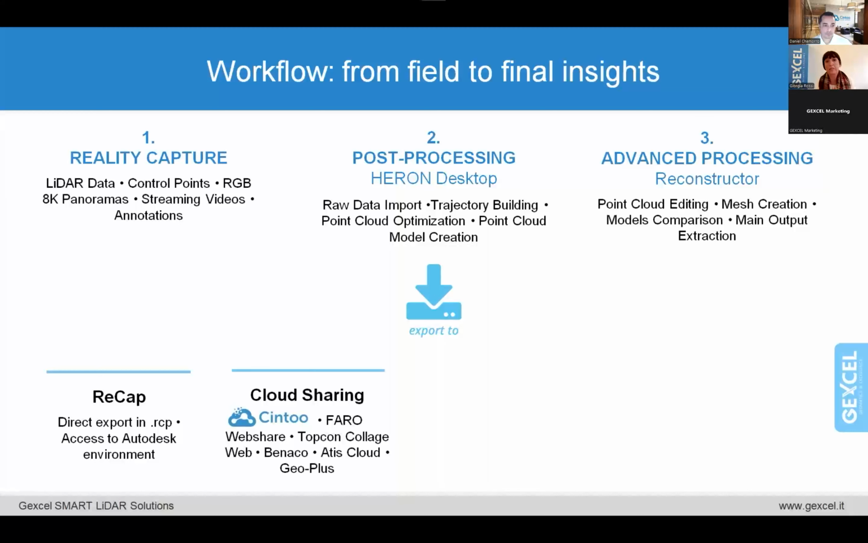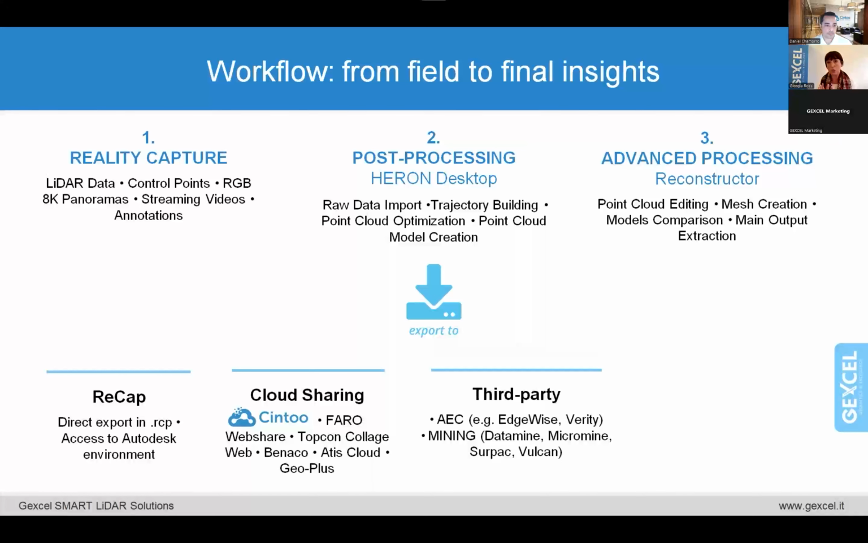We will see then the integration with Scene2. You can move inside some specific modeling software like Edgewise, Verity, or you can enter inside specific platforms for mining, management, Datamine, Surpac, etc. Or